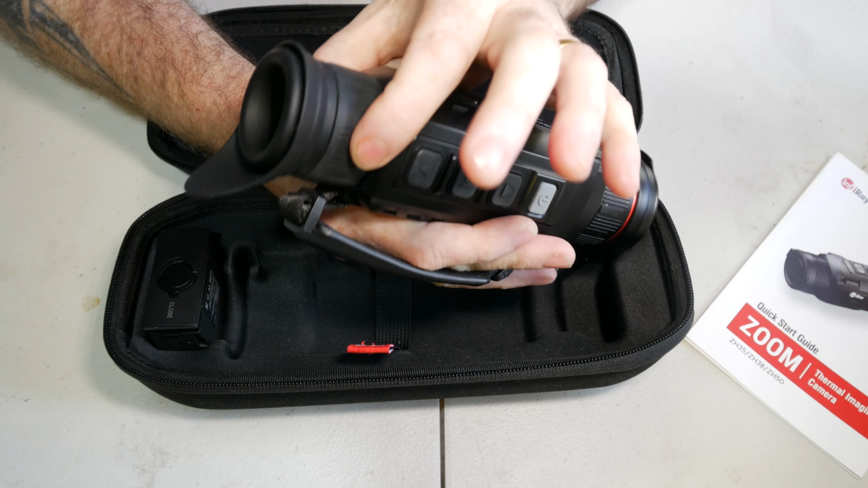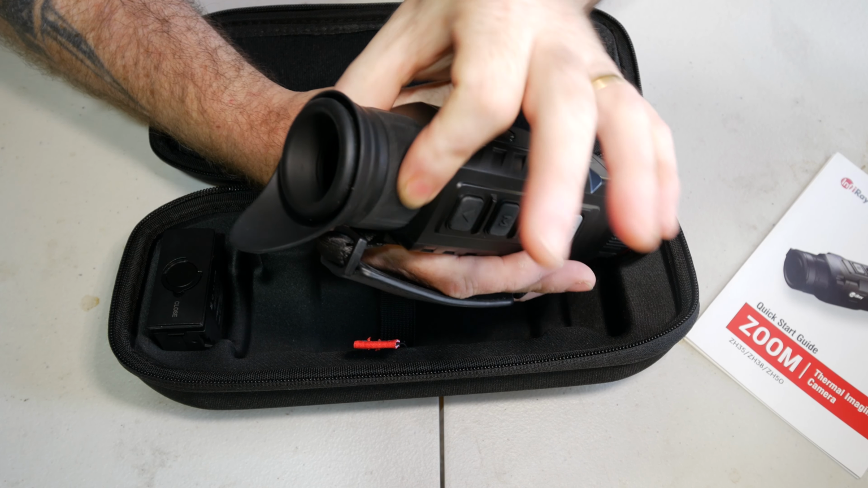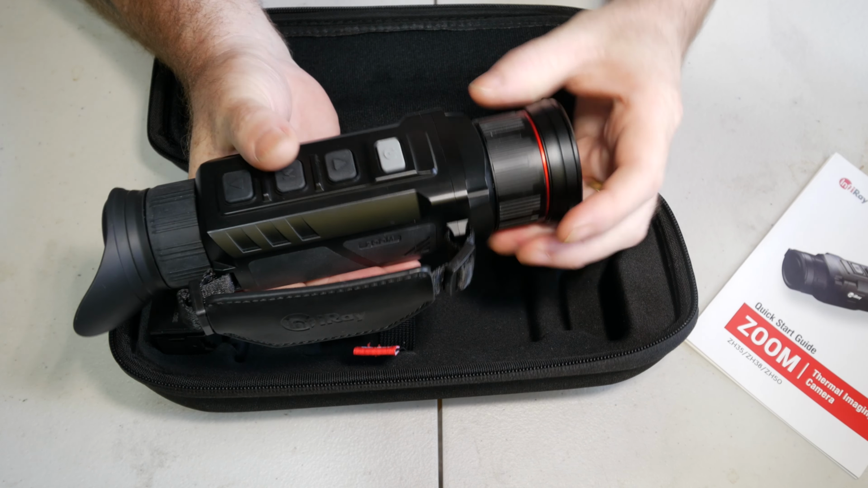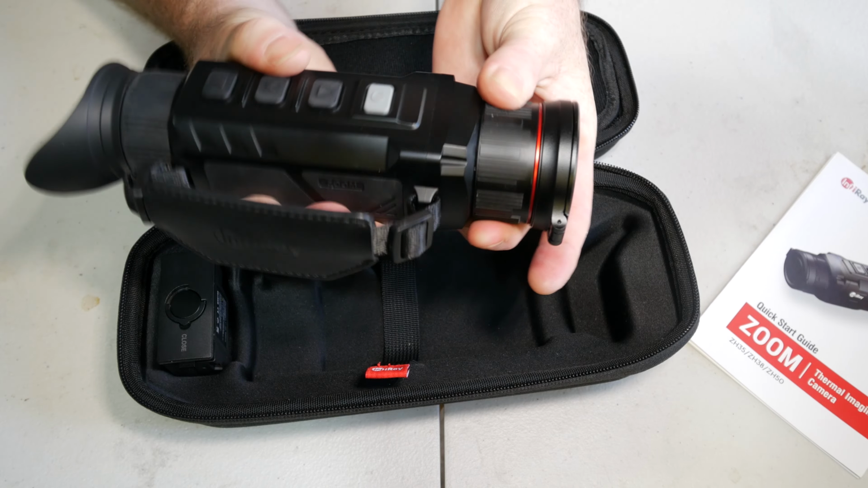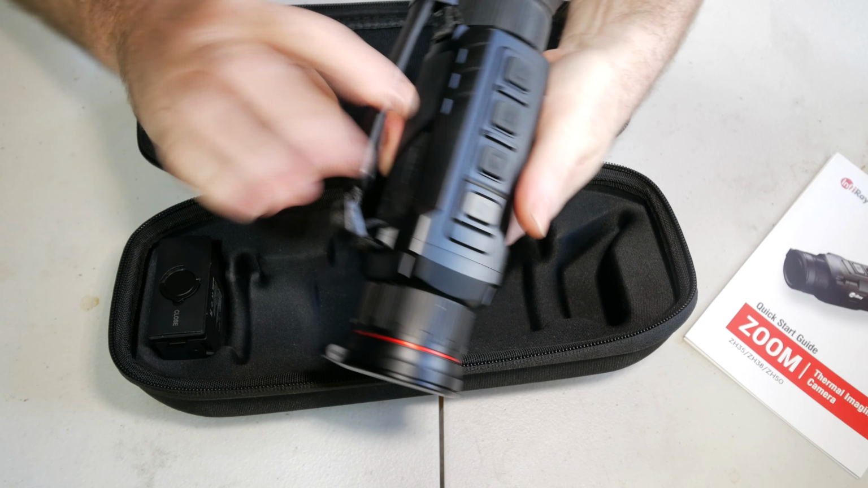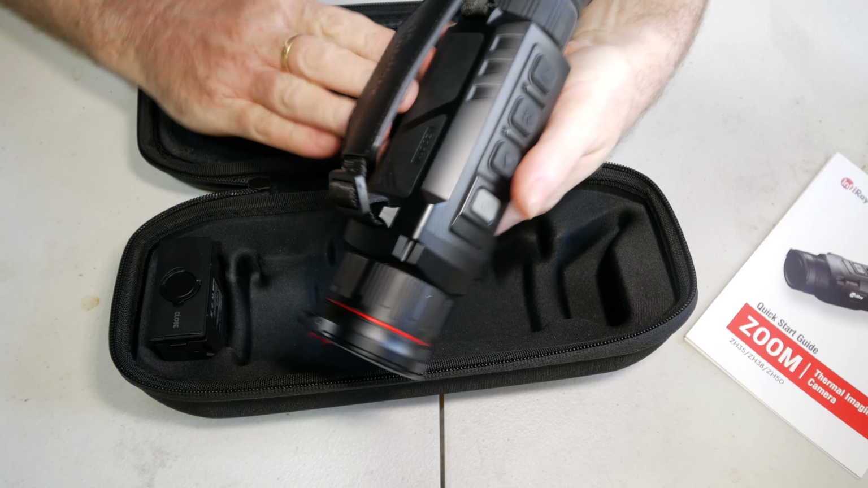The diopter, it's not a clicky one on this. You actually just change it like that. It actually comes up very sharp. And the zoom lens is done through here. It's quite stiff. We'll talk about that in some of the cons. But anyway, there's a nice little handle on there. It does fit in the hand really nicely. I do like using it. It does feel very comfortable in your hand, and it gives you a good purchase on it. You're not going to drop it, and it's quite natural at that angle to bring it up to your eye.